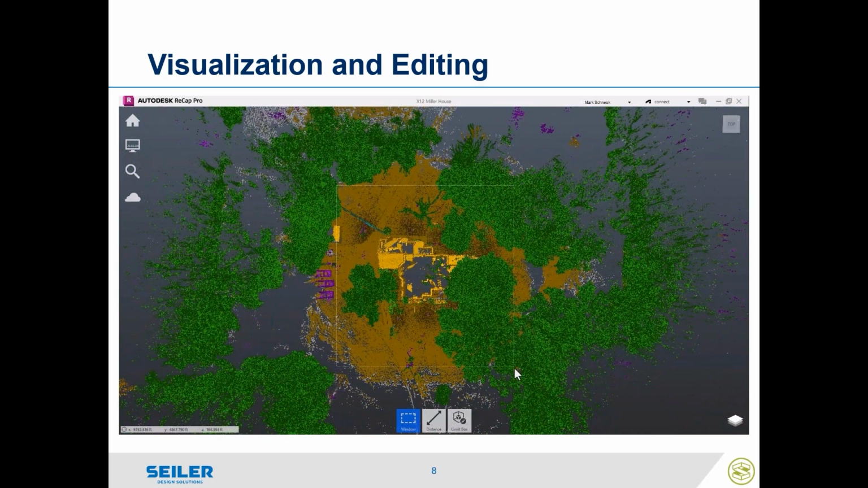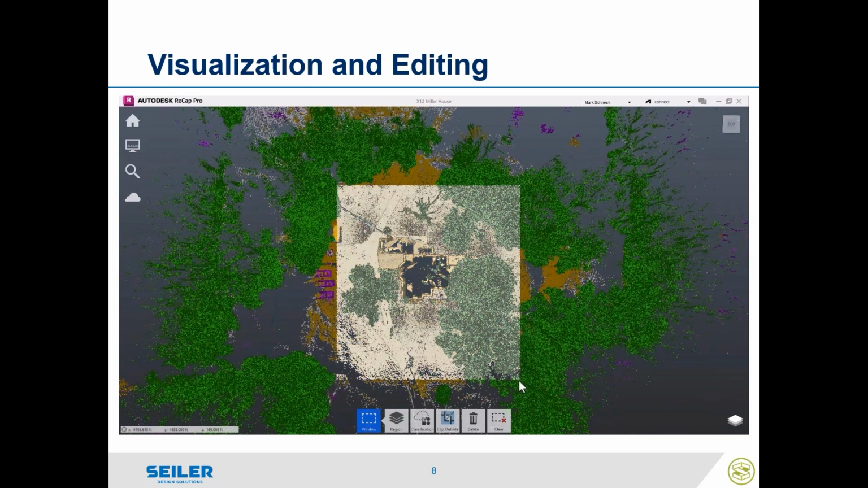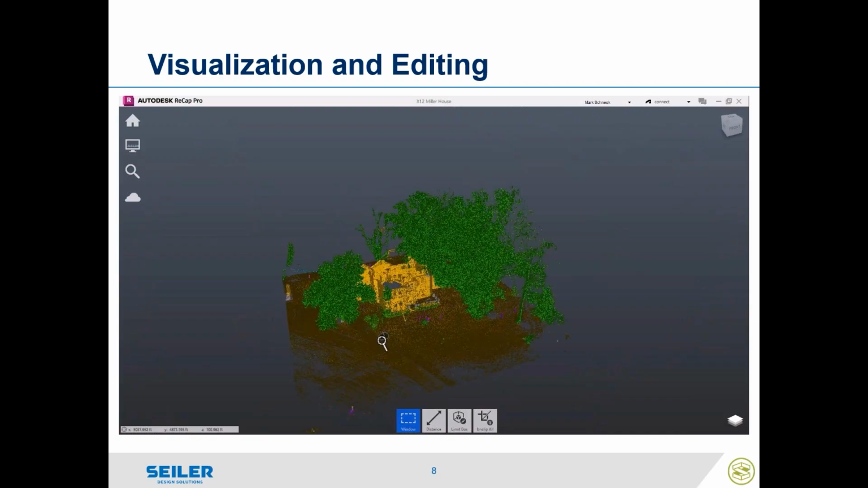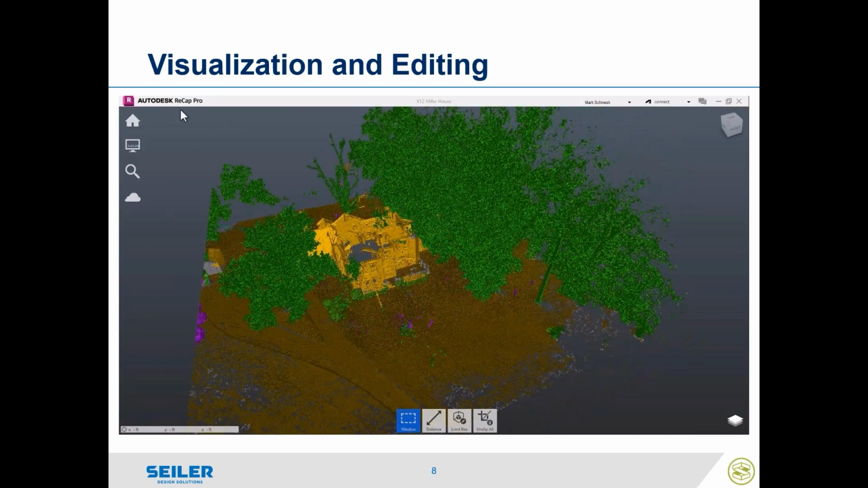ReCap is very what you see is what you get. So if I draw a clip around this to limit the amount of points, if I wanted to make my model a bit smaller, if I was to go ahead and export what I see here, I would get a brand new ReCap file that shows exactly what we see here as well.